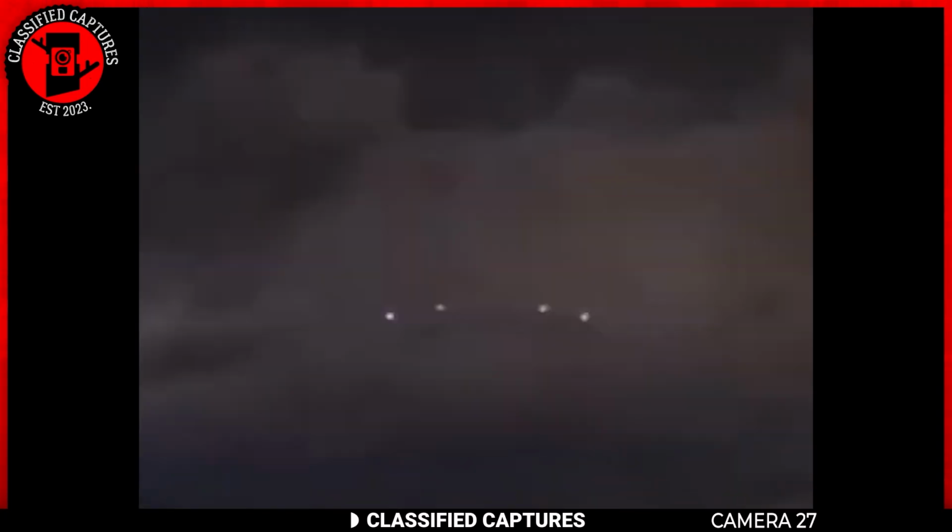It almost appeared as though the lights were attached to some kind of craft hidden behind the clouds. The way they illuminated in sync with the lightning gave the impression of a large, unseen object lurking in the stormy skies, with just these lights peeking through like glowing orbs. But here's the catch. Unlike typical UFO sightings, this craft wasn't round. Its shape was unclear, shrouded in clouds, but the positioning of the lights suggests something unusual. So what could it be?